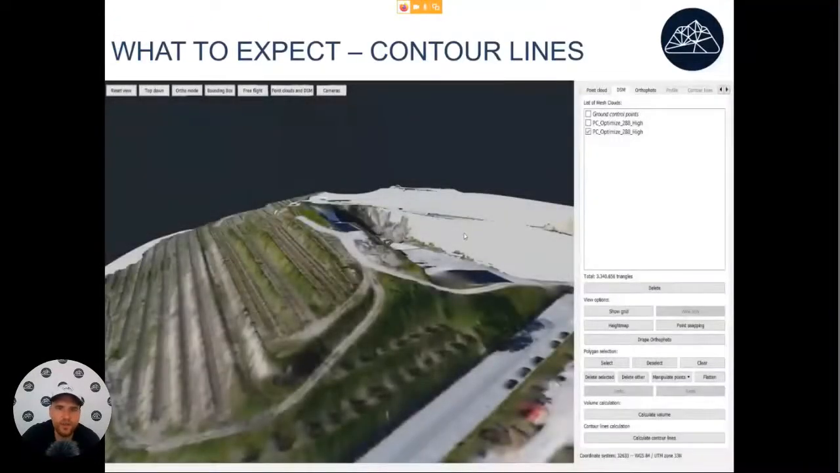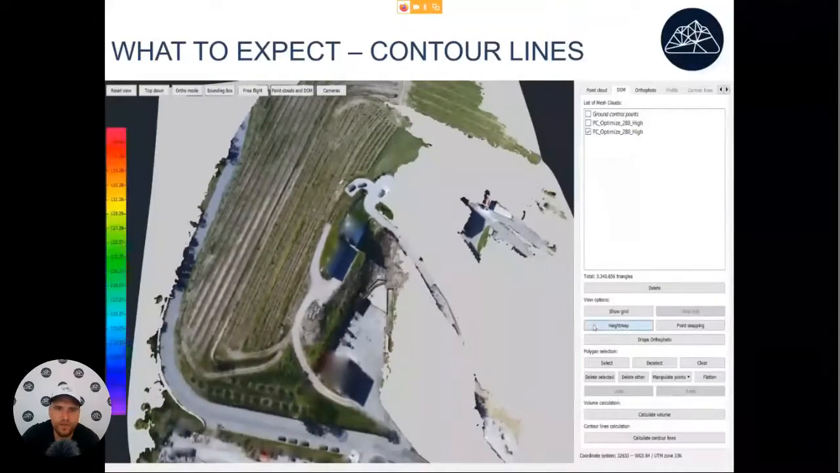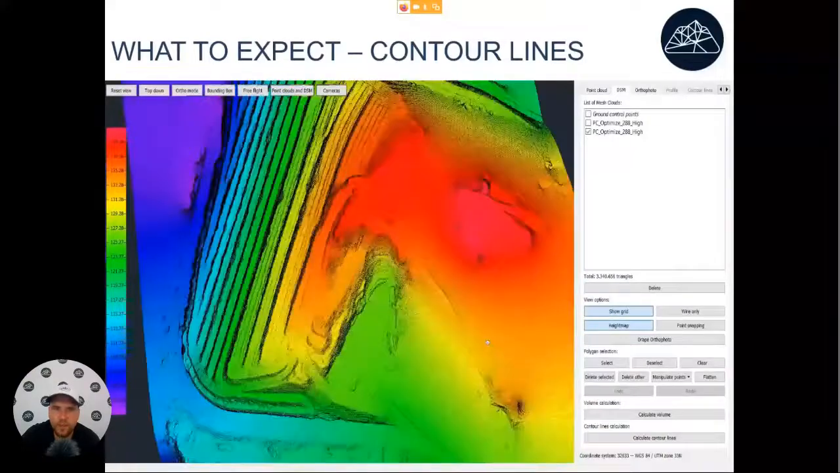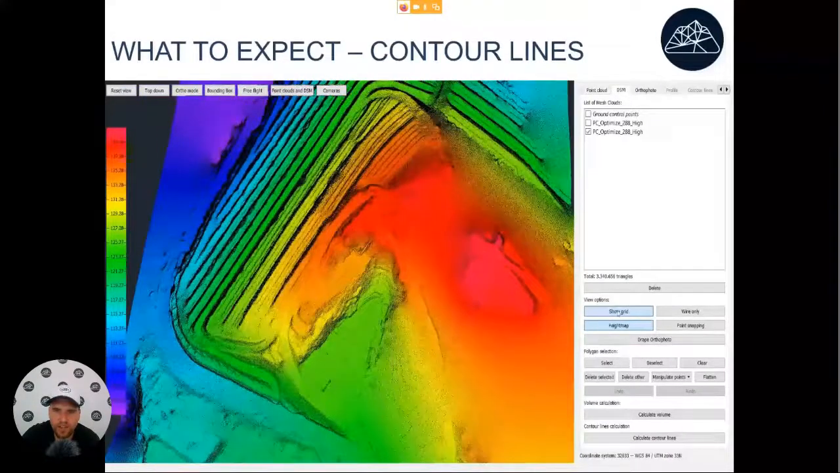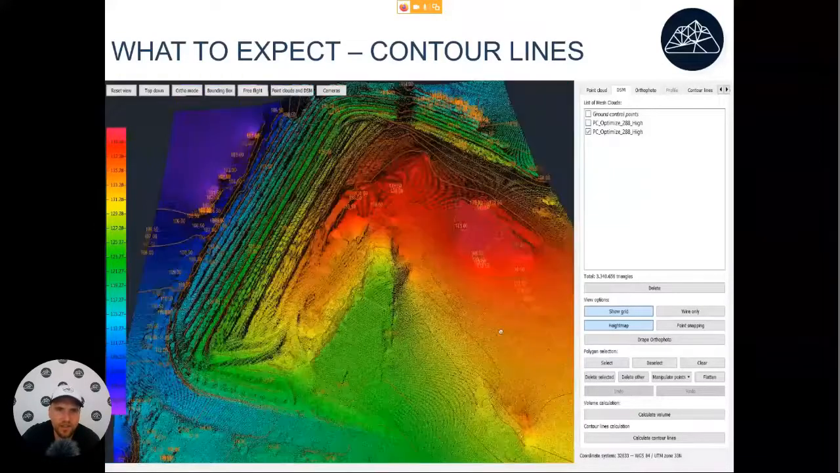Now let's quickly look at what kind of results we can get from this data. The first one is contour lines. Once we have the digital terrain model, all we have to do is press calculate contour lines. We select the equidistance, press calculate again. It just takes a few seconds and already we have the result.